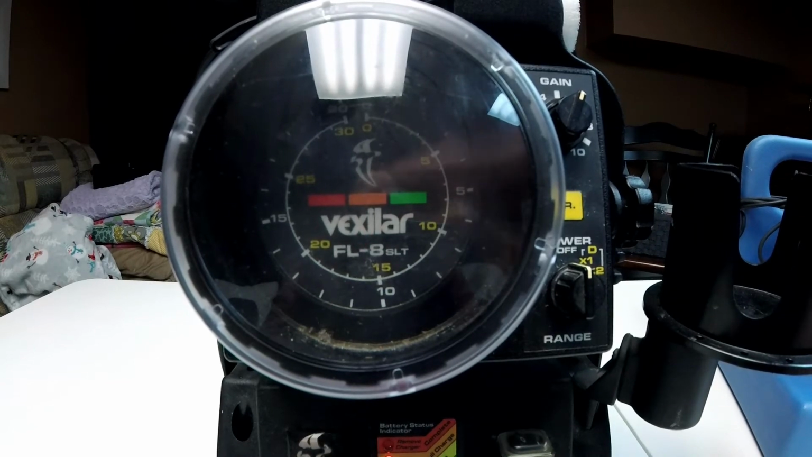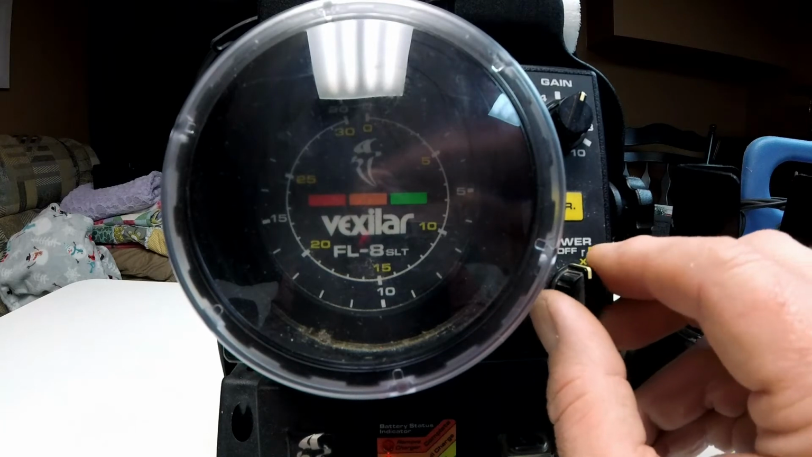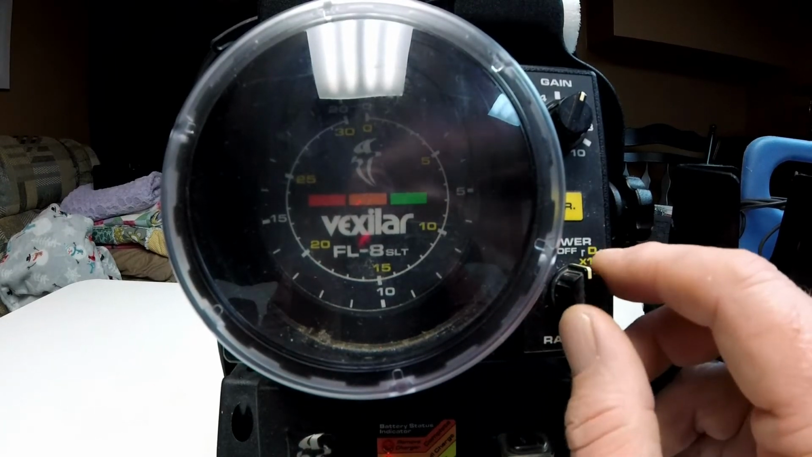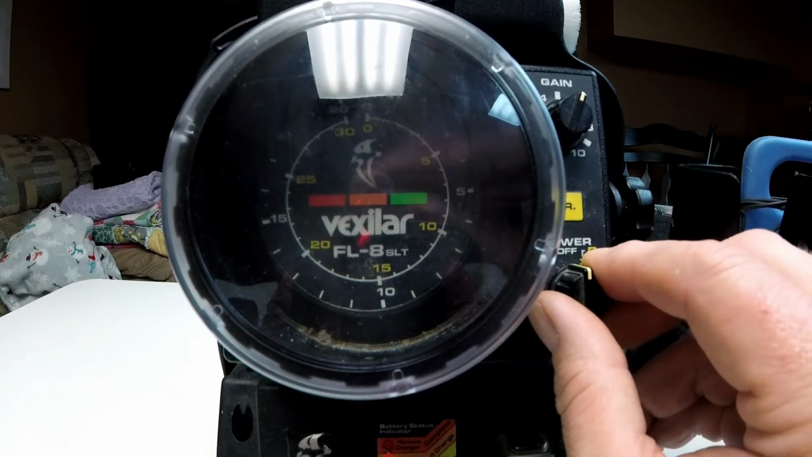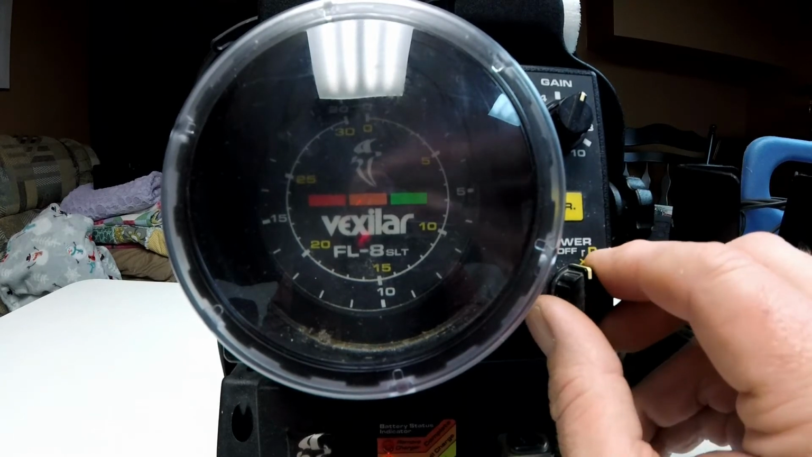And I will say on a flasher, it's critical to select the right depth. If I know I'm fishing less than 20 feet of water, I want to select the 1x outer ring, which is 0 to 20.